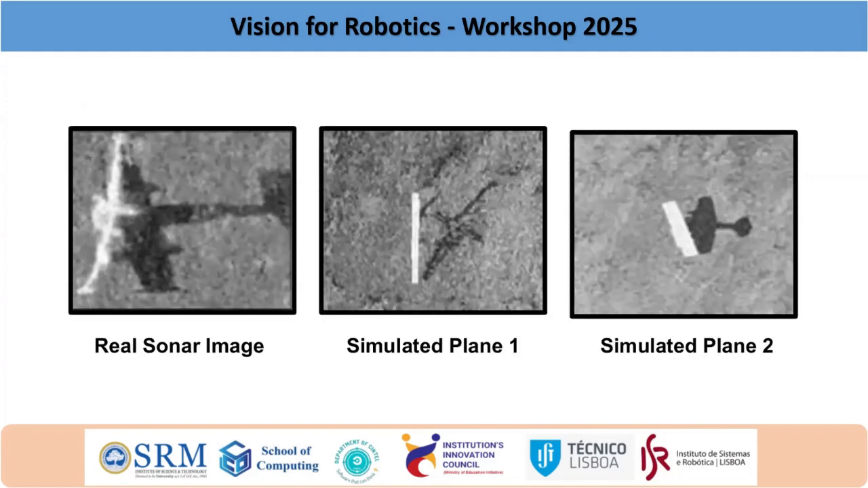Another issue is that in real sonar images, the object will not look like a plane. This is the real object of the plane, but based on the shadow, we can identify, oh, this is a plane. We can do the same on the simulator platform. Look, this is a kind of stick, but the shadow shows this is the plane. Similar to here, it's a kind of stick, but the shadow shows it's a plane. So this kind of effect we can bring into the Gazebo simulator.